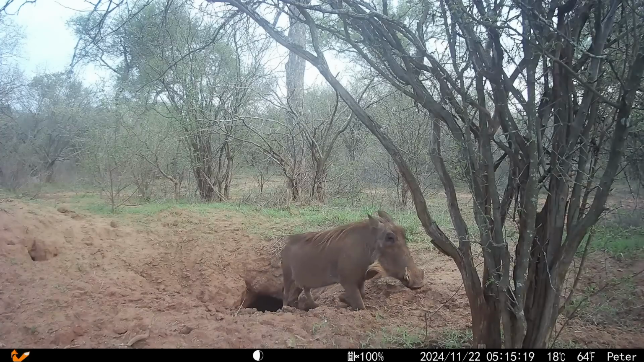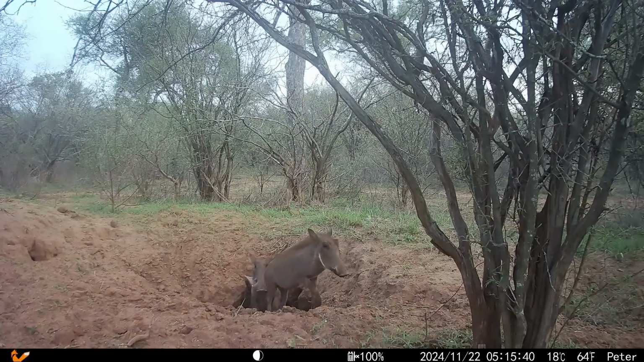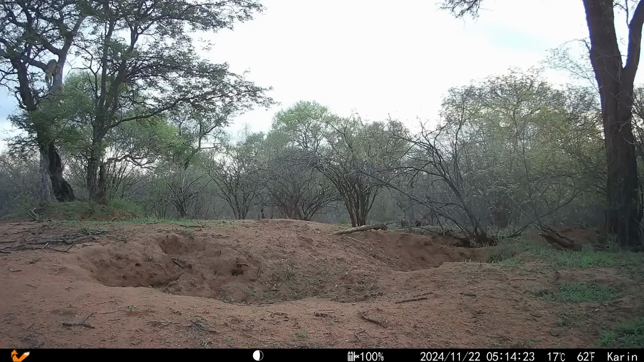On the 22nd of November, the adult female slowly leaves the hole, followed by 2 of the youngsters, which then suddenly get a big fright. What caused them to run? A leopard. Here it is from another angle. It's hard to tell, but to me, it looks like Vuuxika.